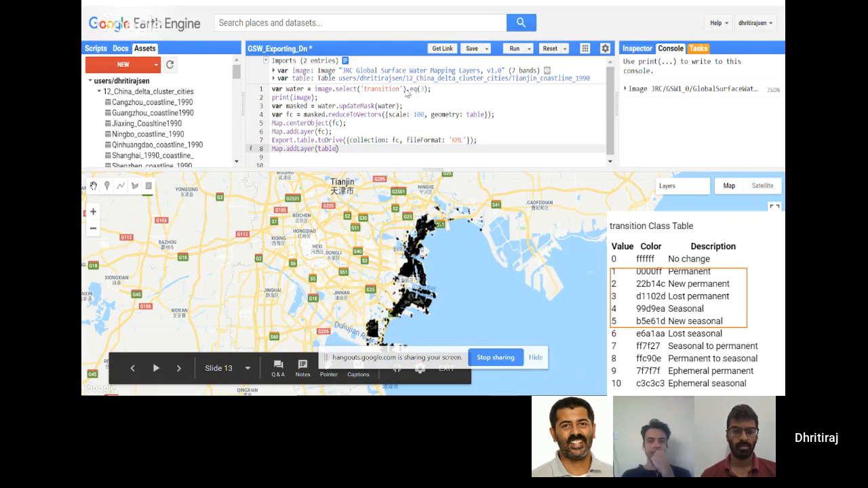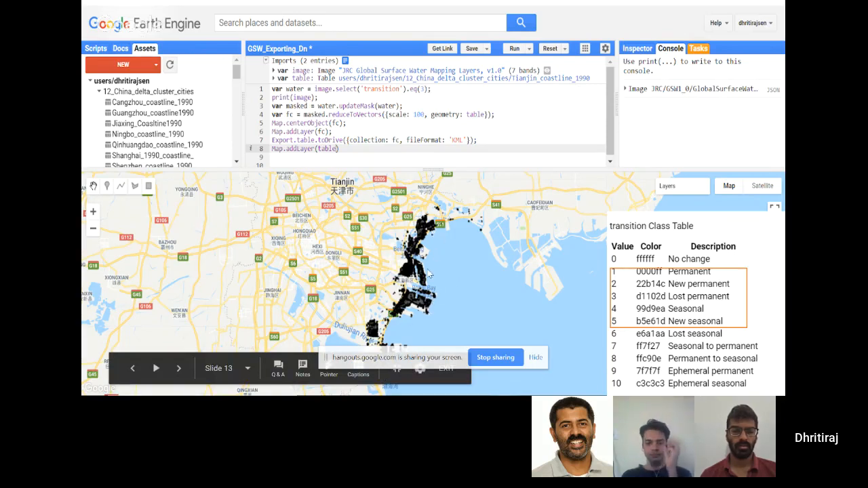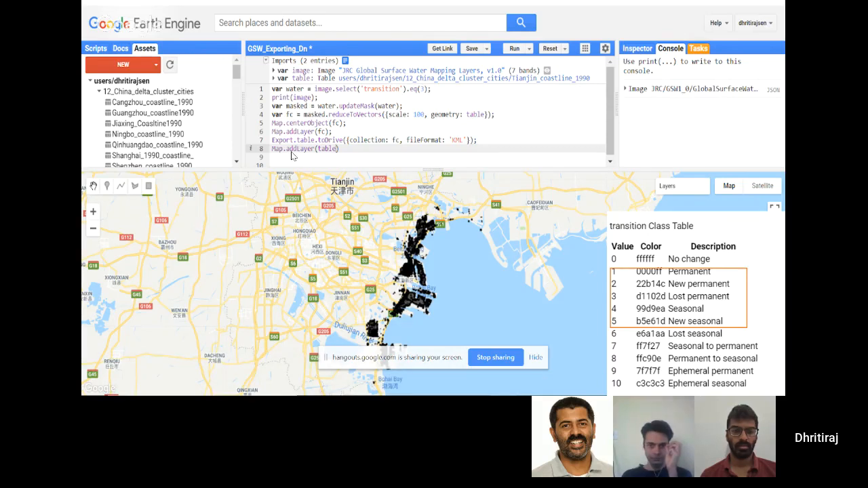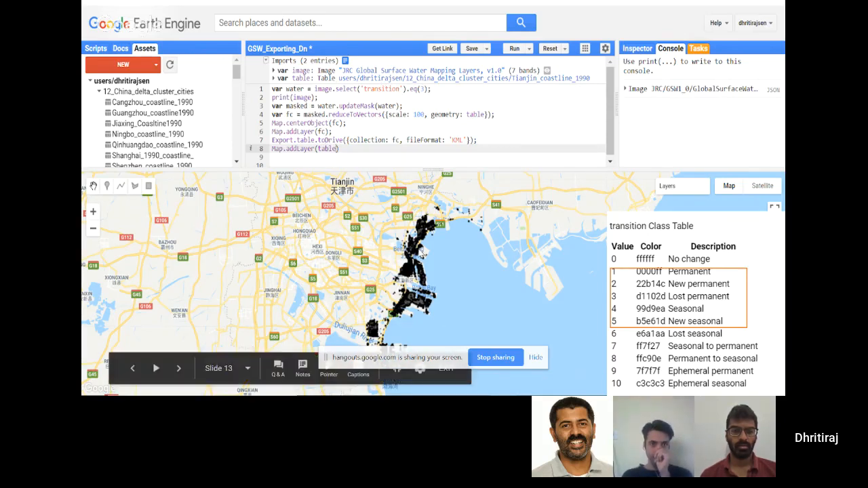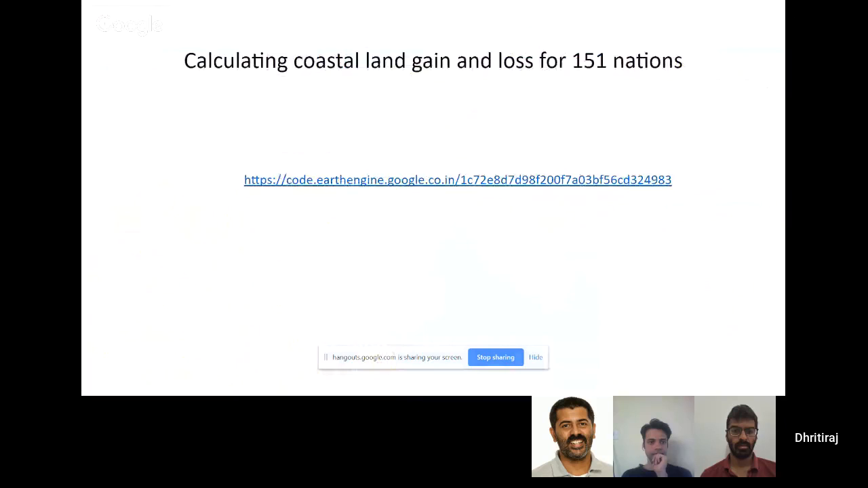If you can see here, I use the transition band, and number 3 is equal to lost permanent, which is basically permanent loss of water bodies, which in my case here is reclaimed land. And this entire black portion over here, which I have displayed using Map.addLayer, is basically displaying my table and also the results of the KML. I was able to export this as a KML and then view it on Google Earth, which I will show you in my next slide.